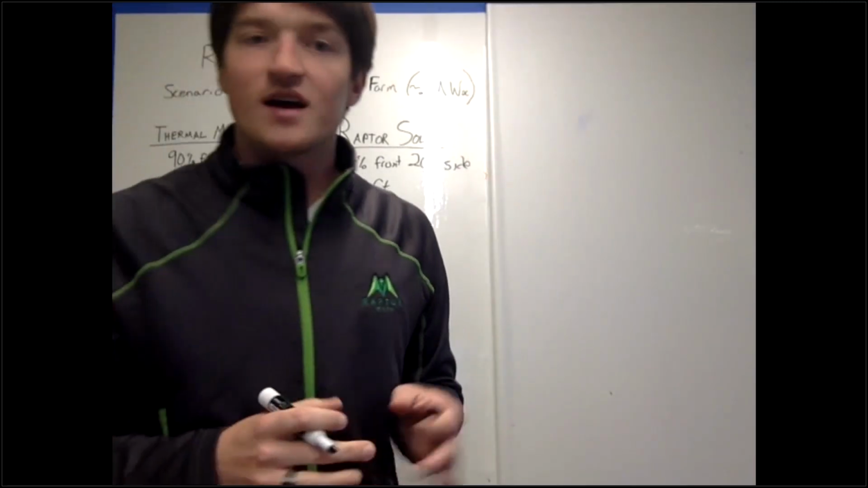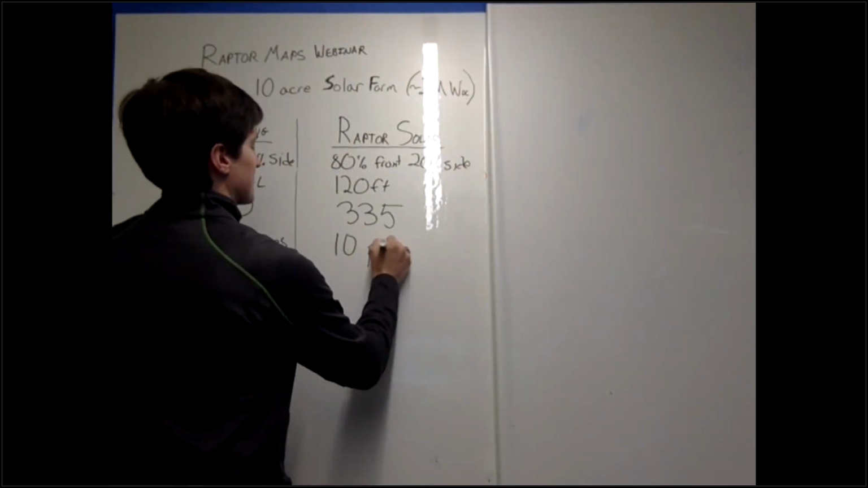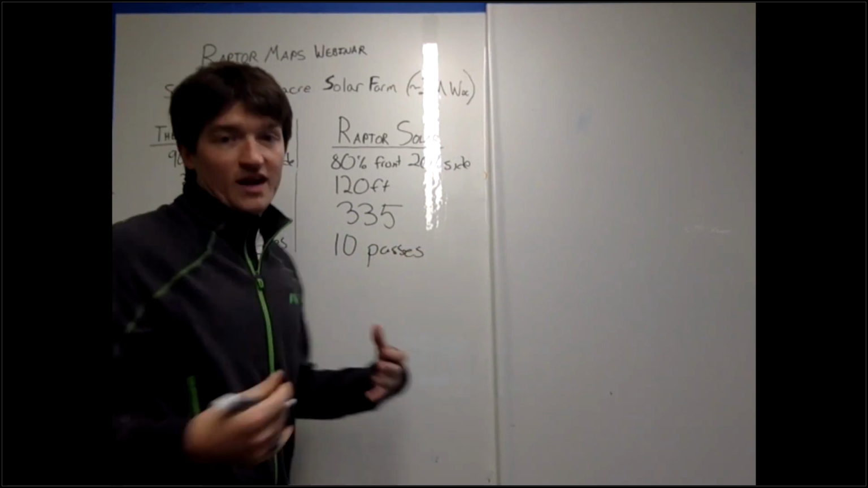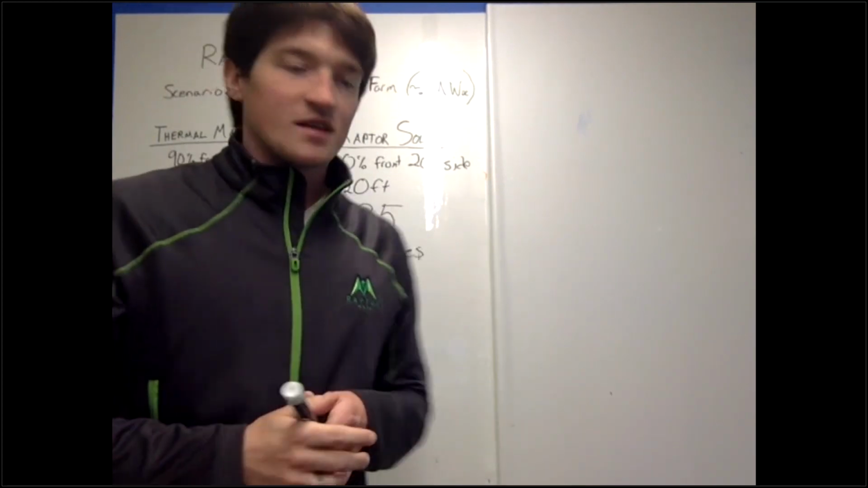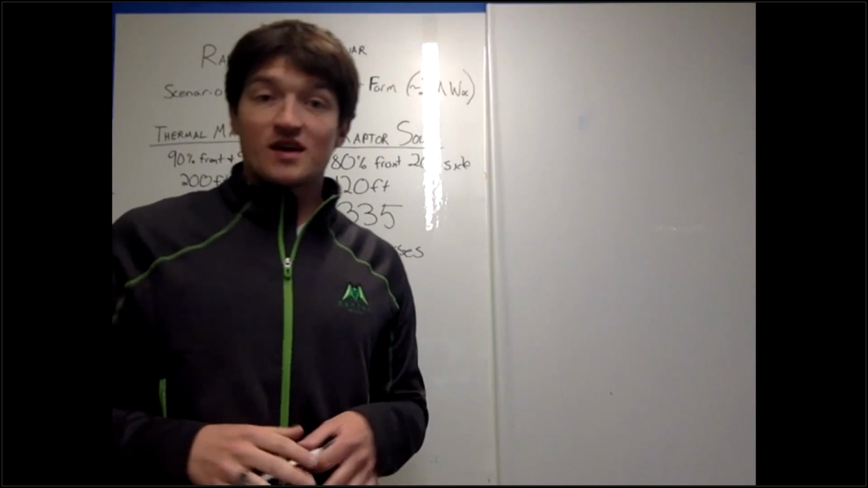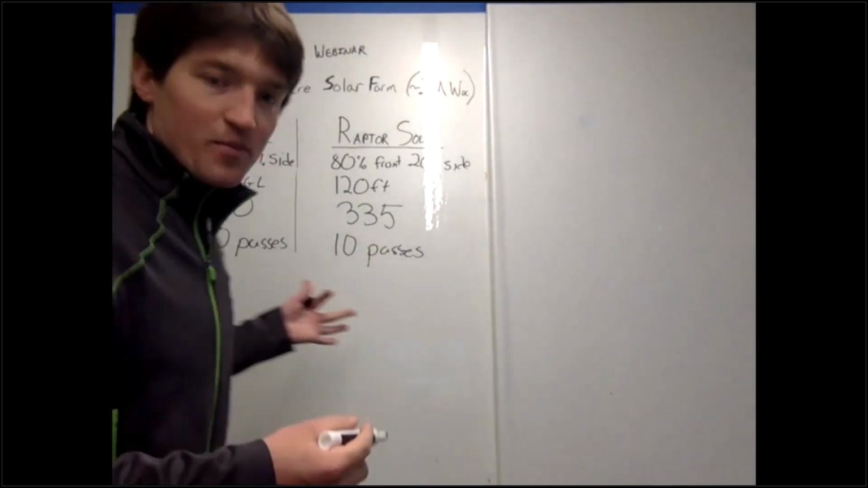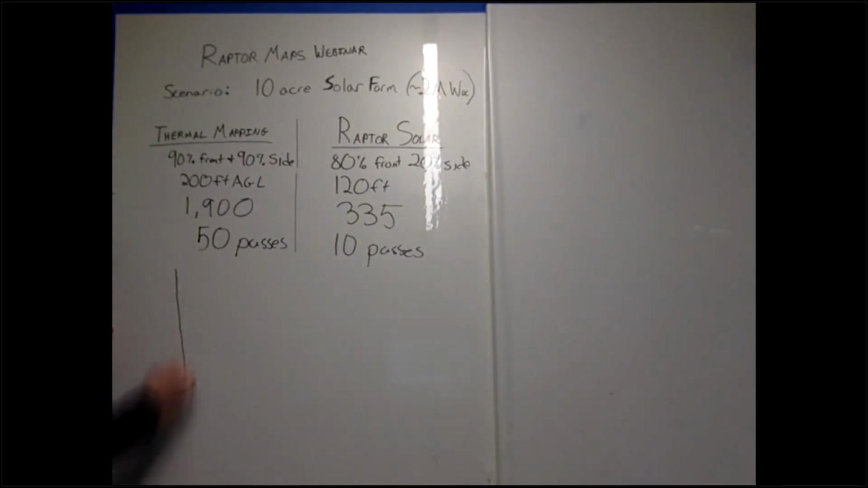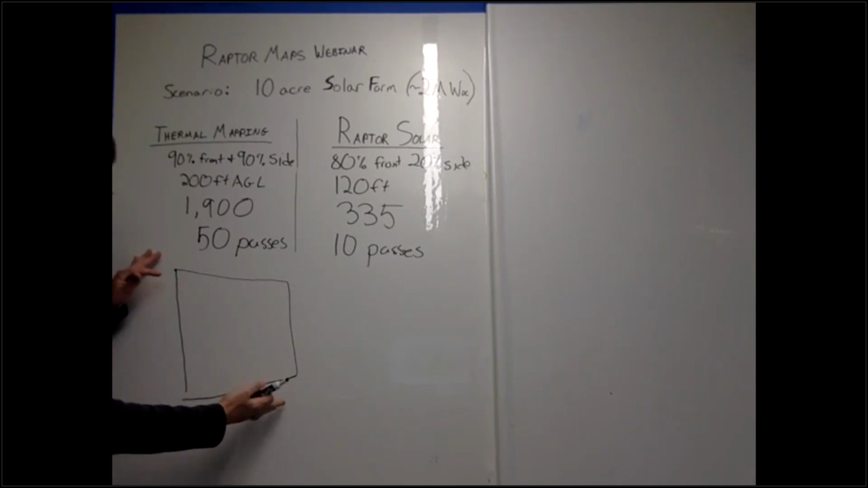So that's a really cool thing in that. And I figured out that you'd only need about 10 side passes. So 10 passes. So as you can imagine, it's going to take less time in the air, less batteries. So everything about this is faster. And I'm going to detail one more thing, which is actually how you fly. So when we think about thermal mapping, I'm going to draw a box here, and this box, that's our solar farm, that whole area there.